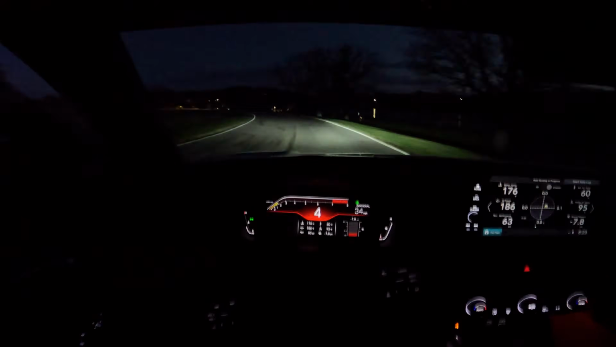So now it's time to add some modifications to the car. I originally was only putting things on that I could take off really easily and just switch onto the new car.